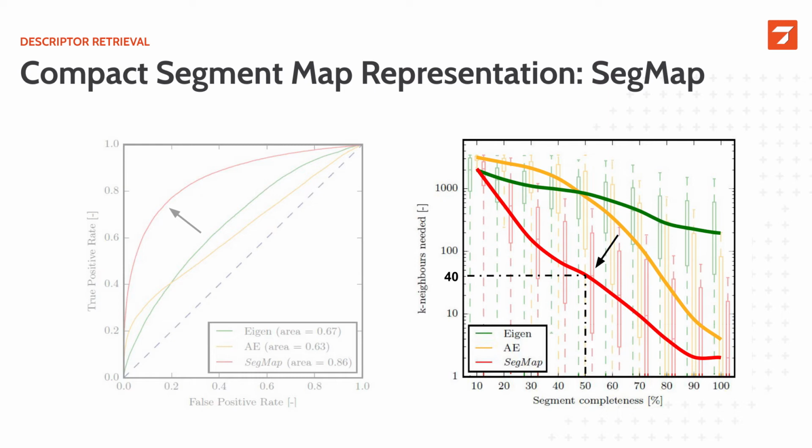Looking at the performance of an autoencoder, which is only trained for reconstruction, we see that it performs well, but only at later growing stages, so when the segment is complete. With our SegMap descriptor, we achieve a clear improvement in terms of retrieval for the complete growing process. This also leads to simpler geometric verification and better localization performances.